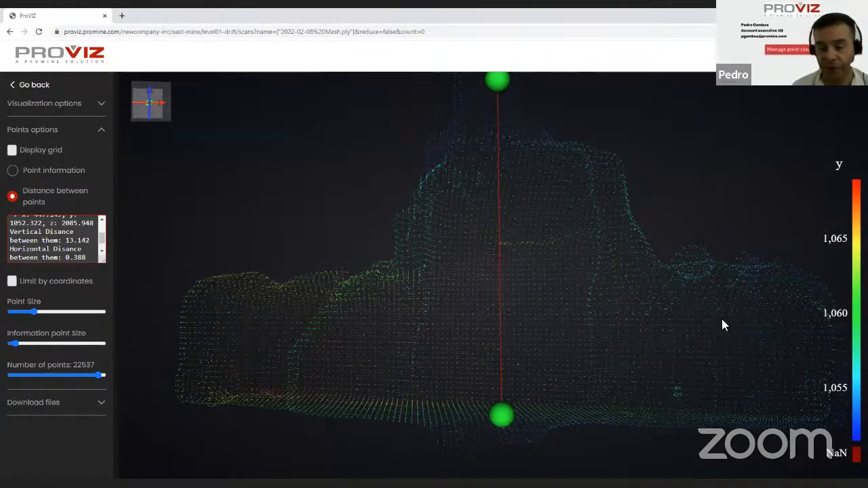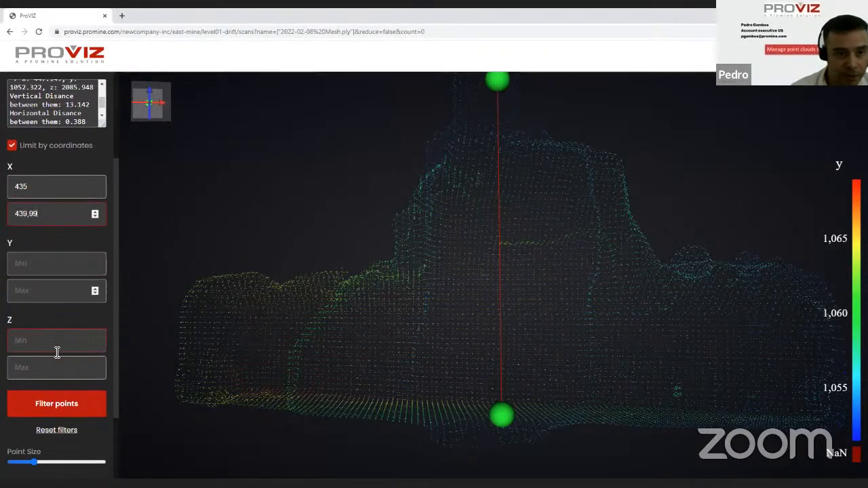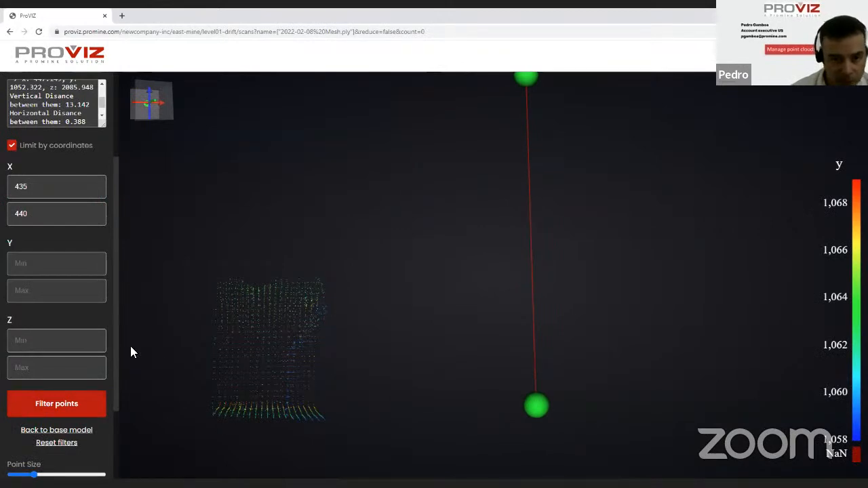Another interesting function that we have is that we can reduce the section on which we are working. For example, if we don't have to work with all this information or with the entire point cloud or the entire drift, we can just limit some coordinates and work with a smaller piece of information. For example, I'm going to give here 445 meters to 440, and I'm going to click on filter points.